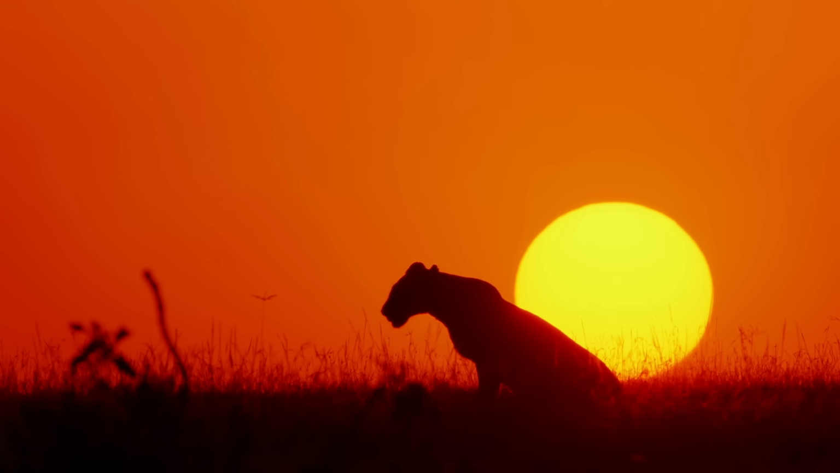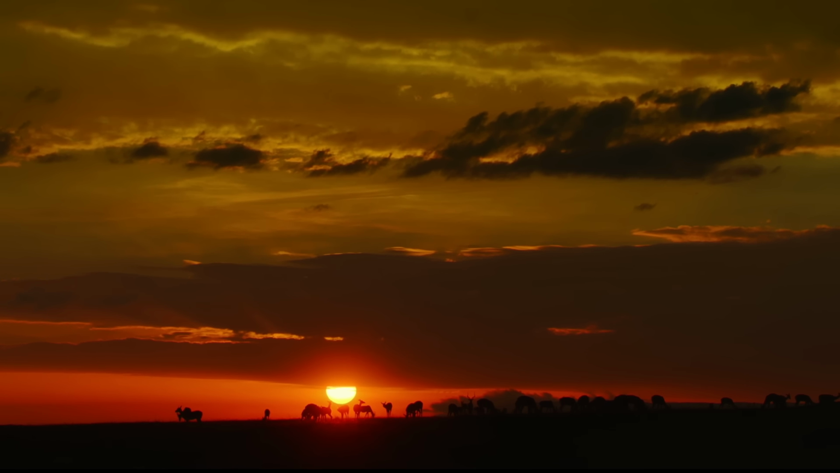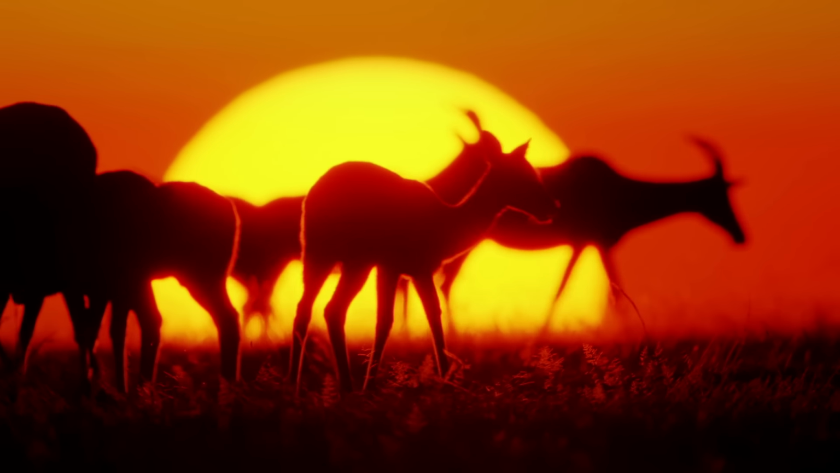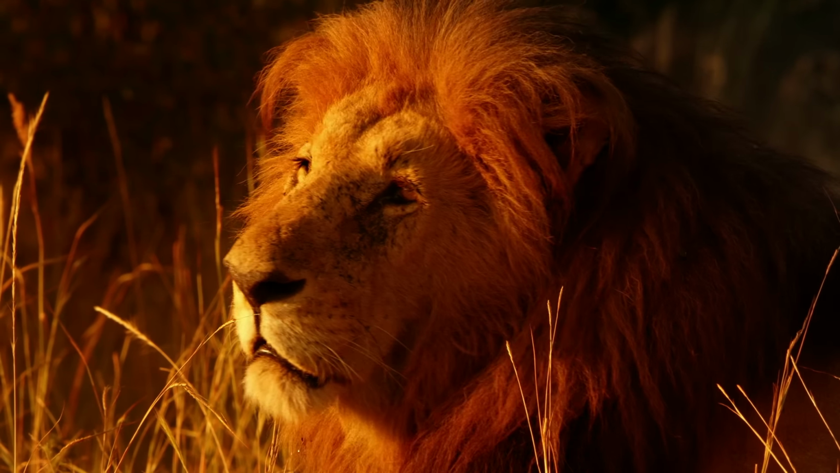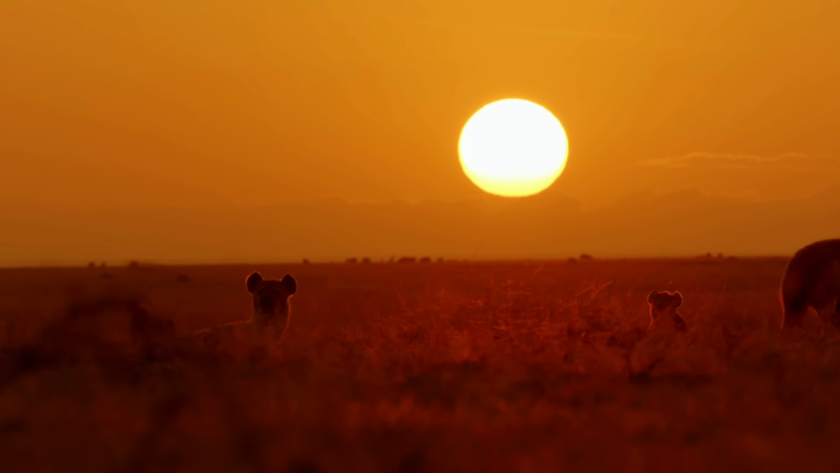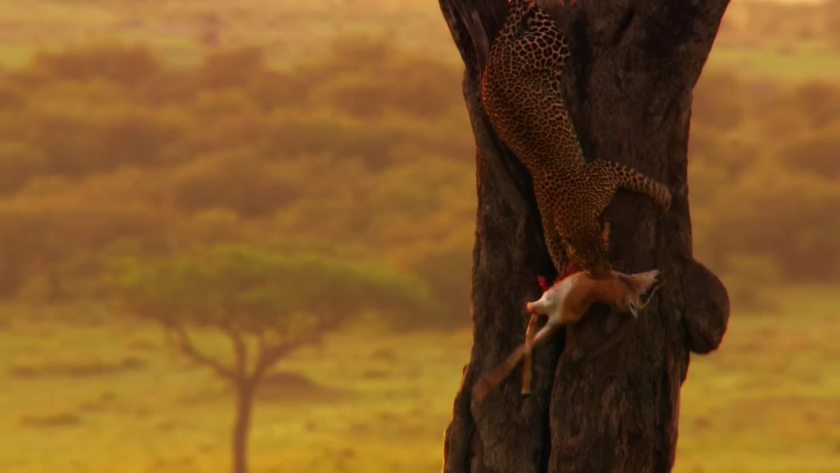Exhausted, the hunters of the darkness return to their young, or search for a shady place to spend the day. For the herbivores, no reason to lay back and relax. The fight for life or death between herbivores and carnivores goes into the next round. You win some, you lose some.